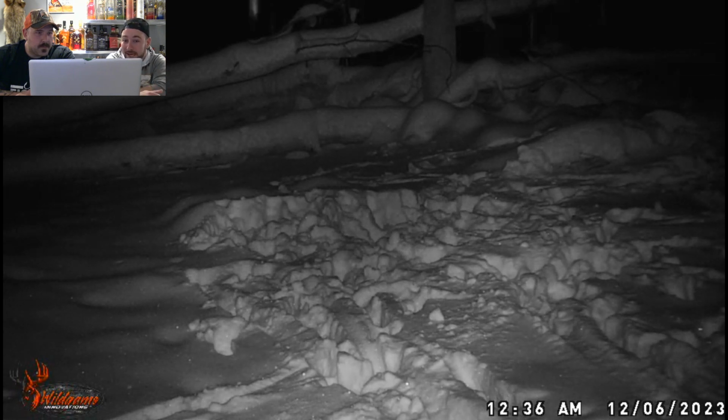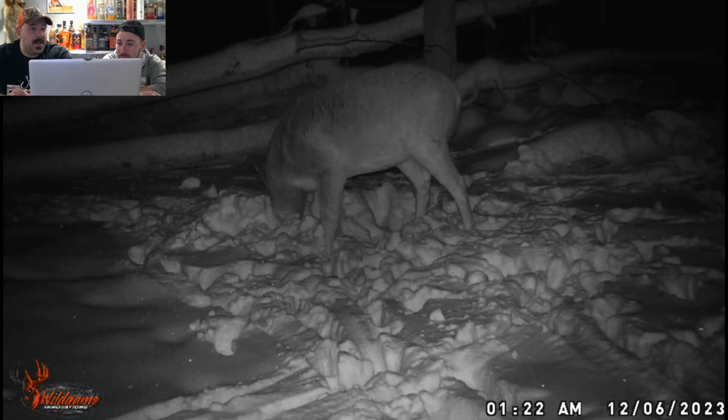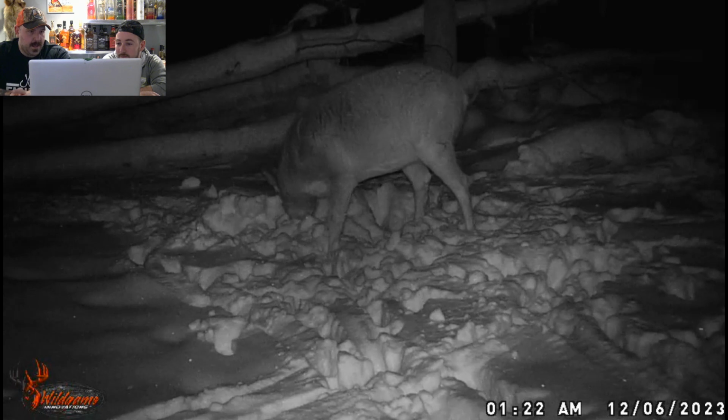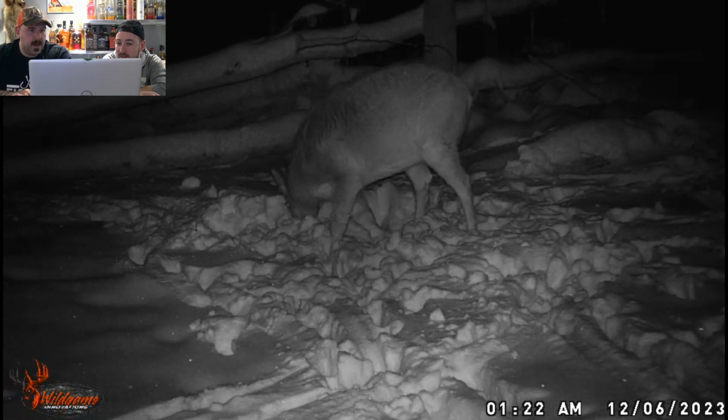Unless there's a buck in the back, like scaring her. Who knows? There was a party without us knowing. But we did see a lot of the estrus in the snow, so maybe they're actually following each other's smells more than they are the pumpkin, and they just see all those tracks and they're like, we're coming in.